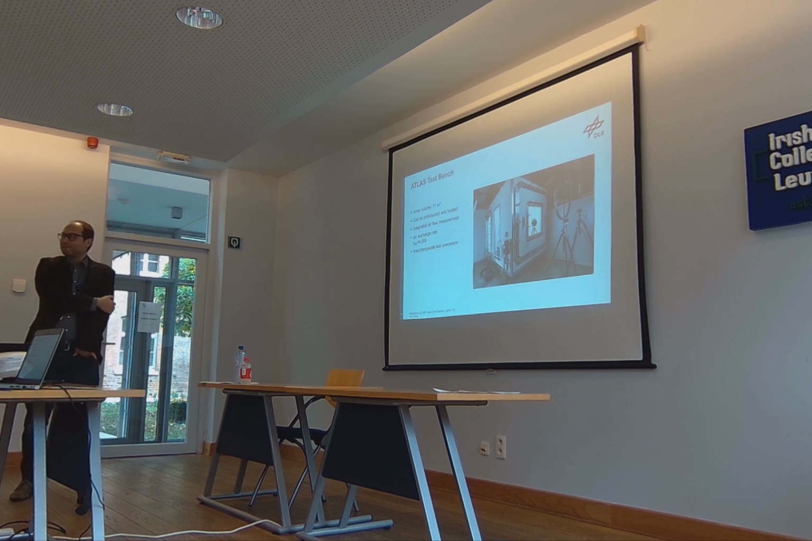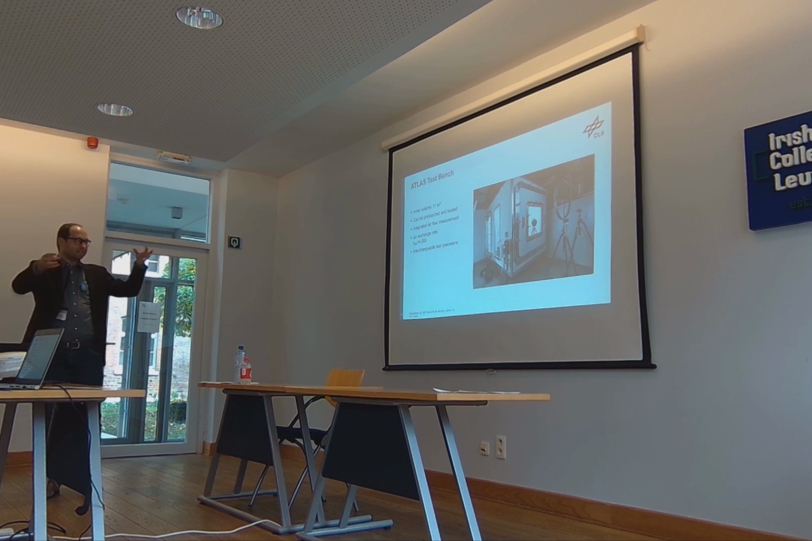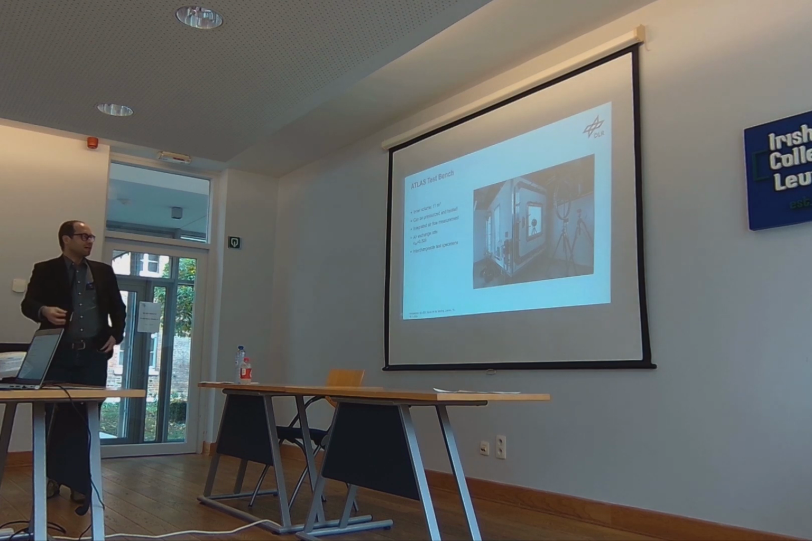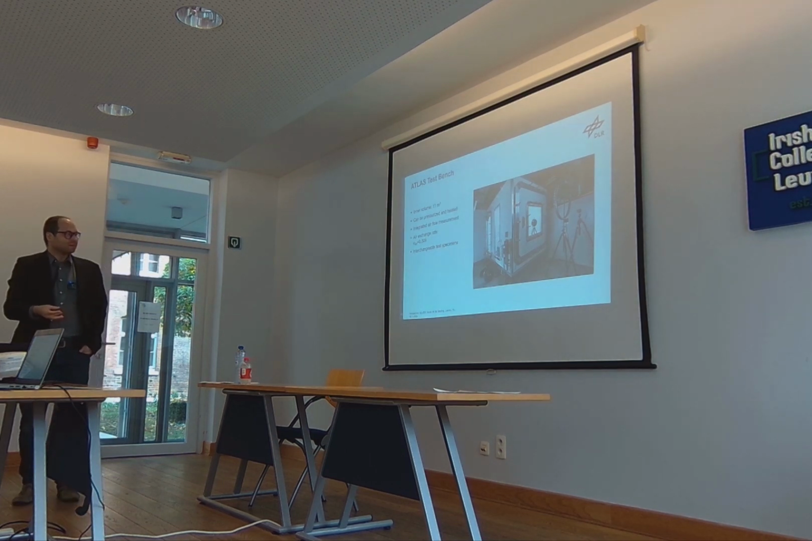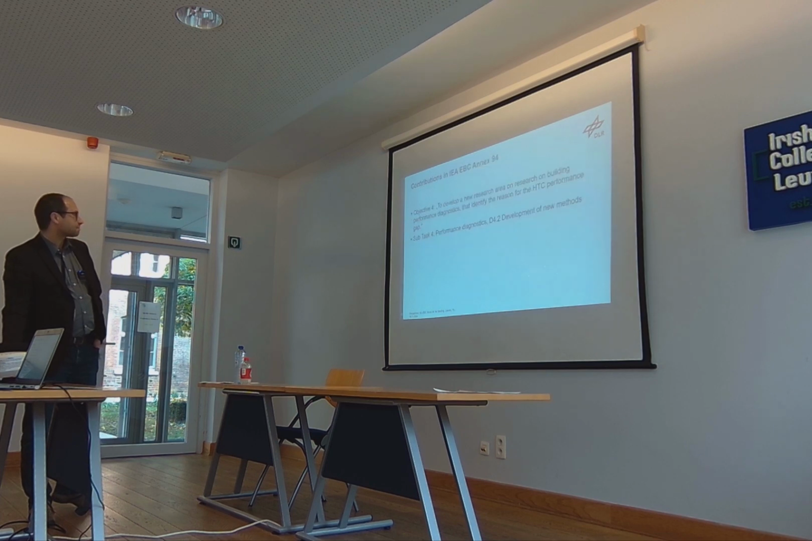In order to further investigate these methods, we built a test bench in Cologne. We have access from both sides, so we can put speakers inside, we can pressurize the test bench, we can heat the test bench, and in front we can put several different specimens.